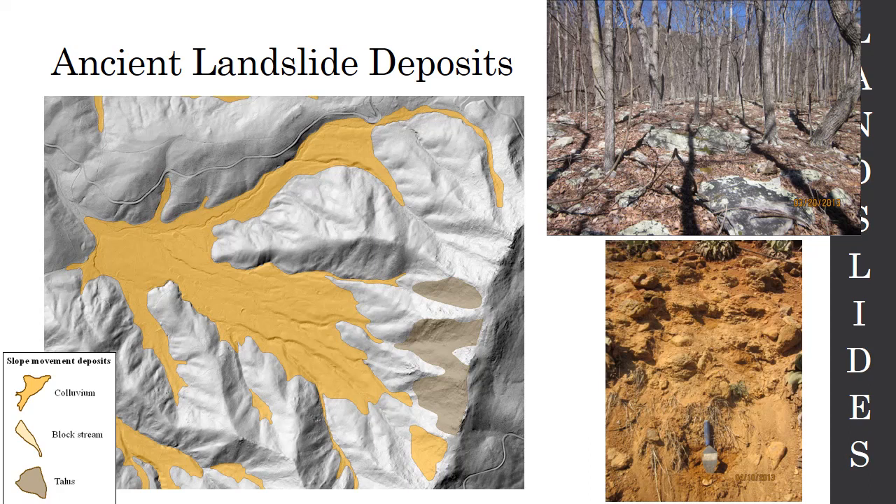So we map these because we consider them to be a moderate hazard for landslide susceptibility, because if you could see this river deposit here, if you're going to have a modern landslide, it's most likely going to travel down here in places where landslides have traveled before. So that's why we put these on the map.